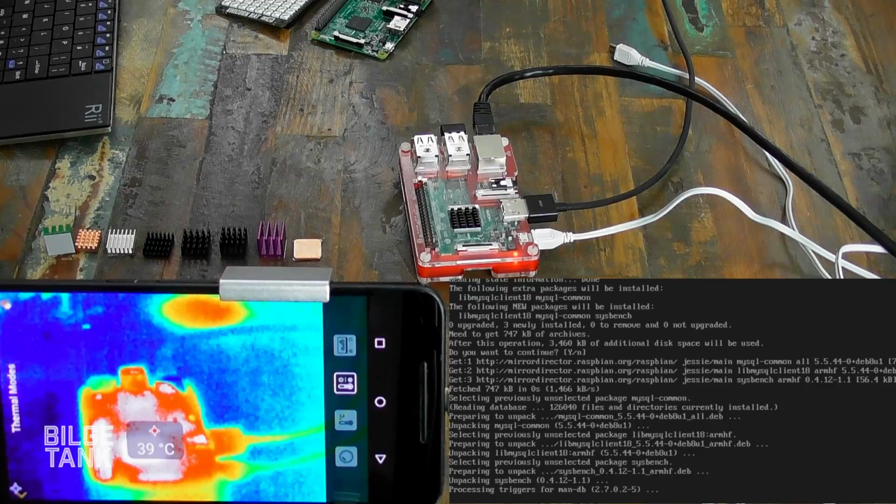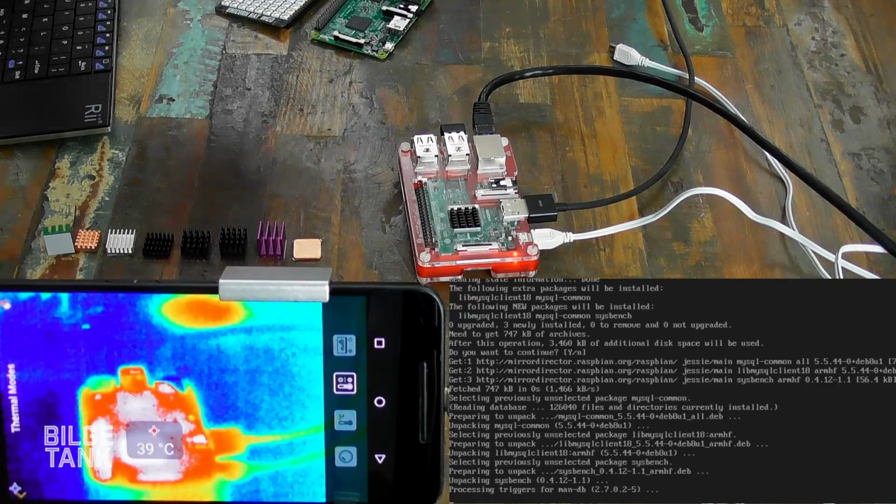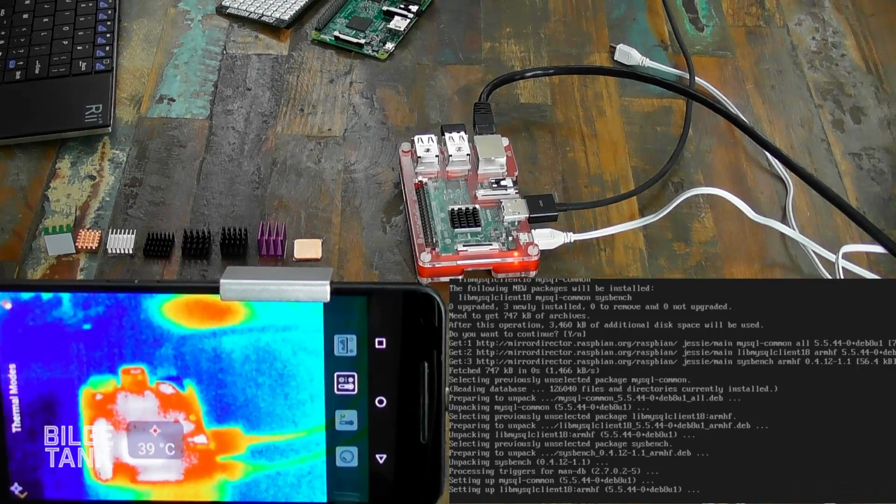Can we read that, folks, on the internet? I think we can. We've got someone watching from Costa Rica, Paul. Woo! That's pretty cool. That's quite far away.